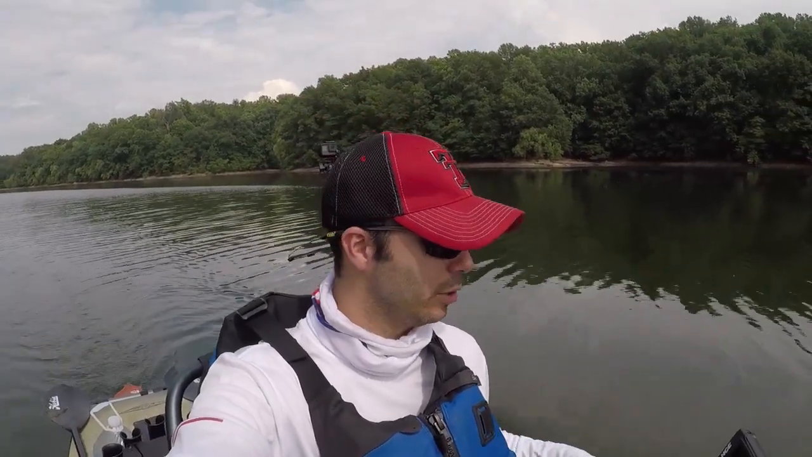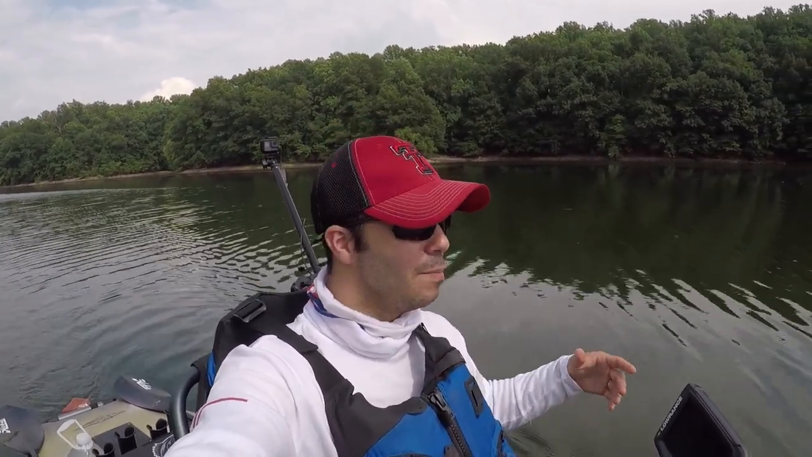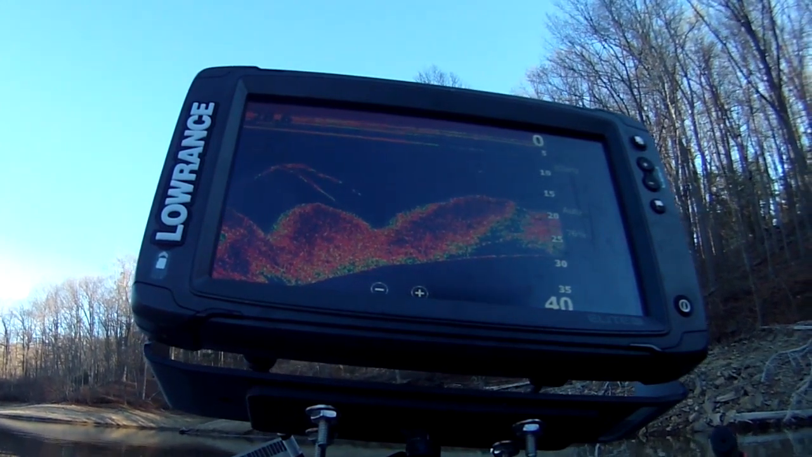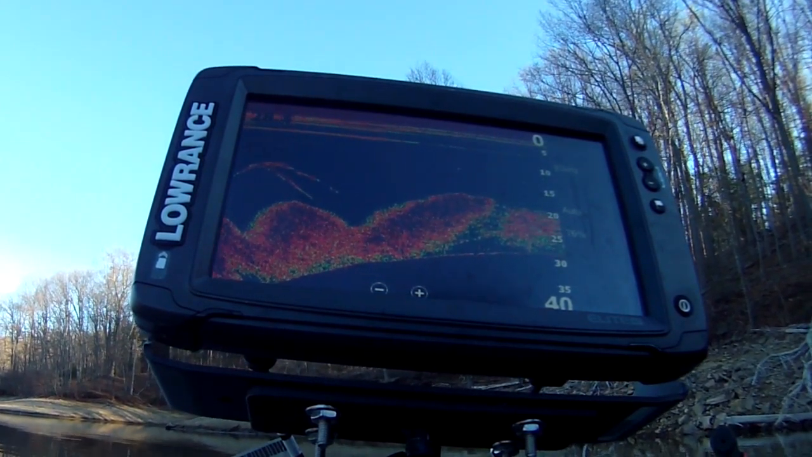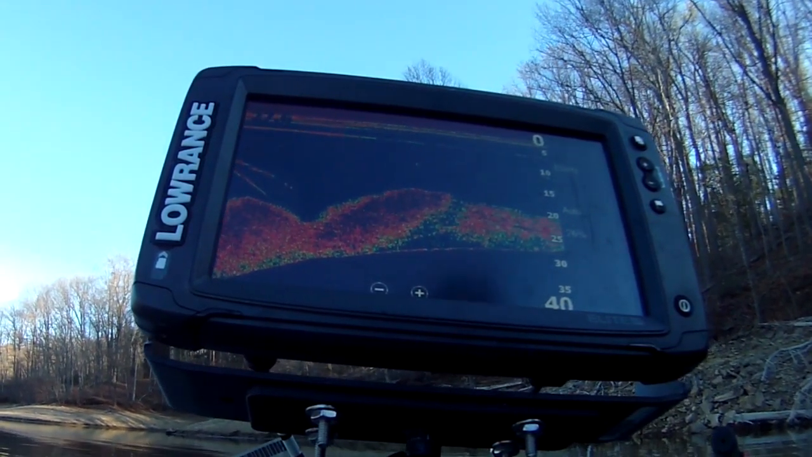Another thing that's really important about using your electronics is trying to identify the depth at which fish are holding, because again, it's not always about seeing a fish on the electronics and catching that fish. It's about learning the information that the fish on the electronics are telling you, because if all the fish that you're seeing are holding at 10 to 15 feet and you're not catching anything shallow, why are you fishing shallow? You should be fishing in 10 to 15 feet and trying to catch those fish.